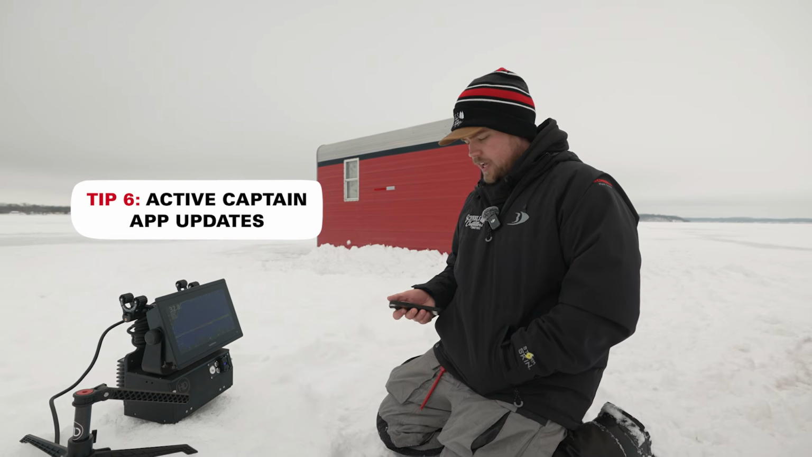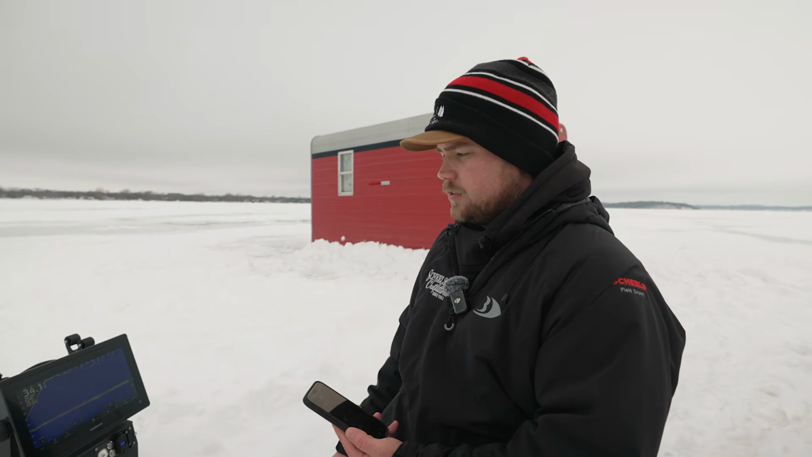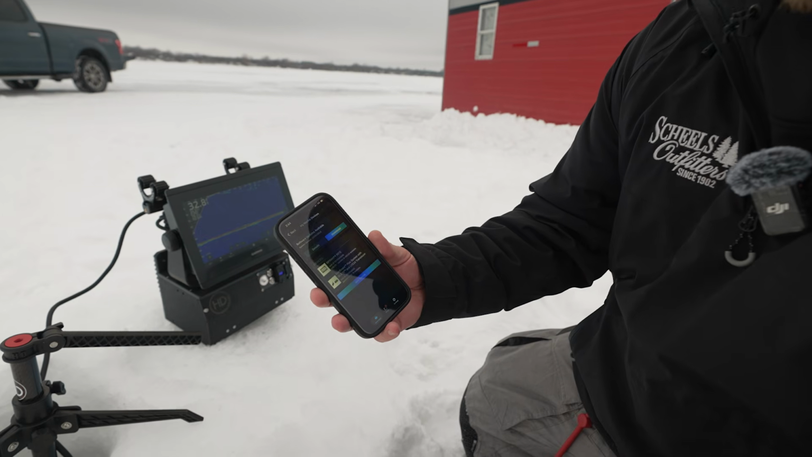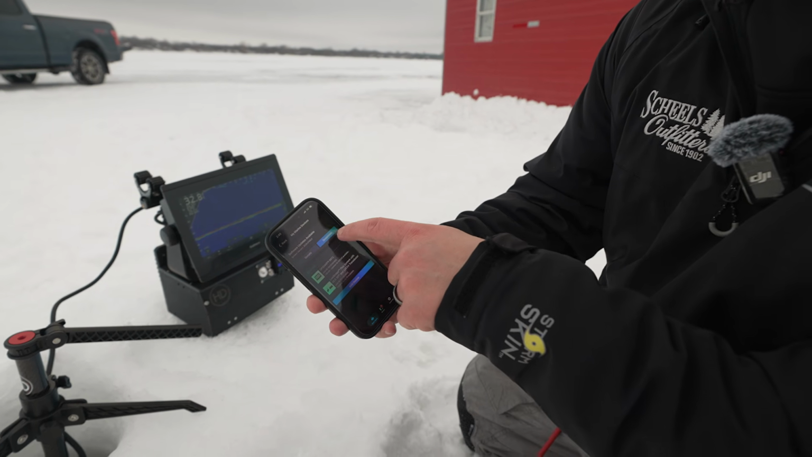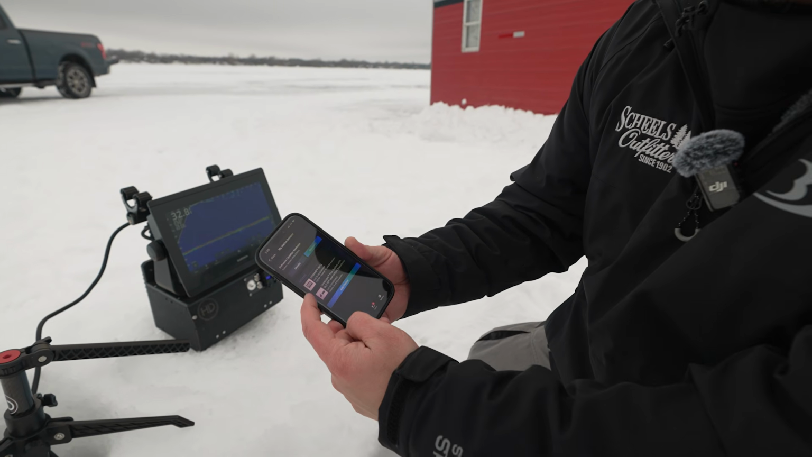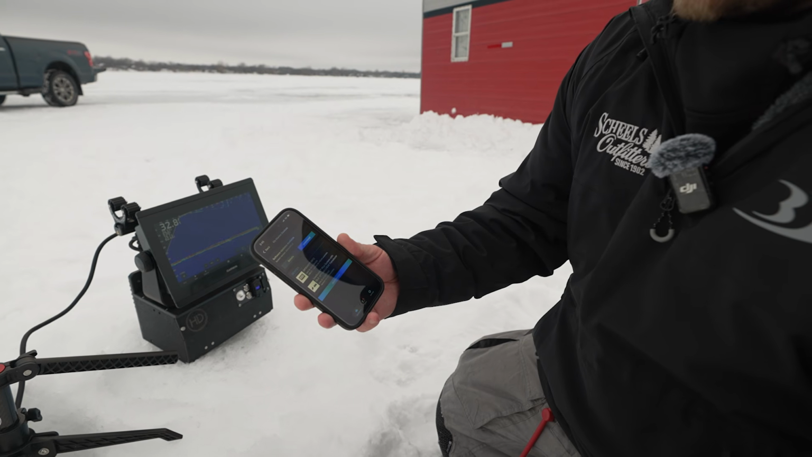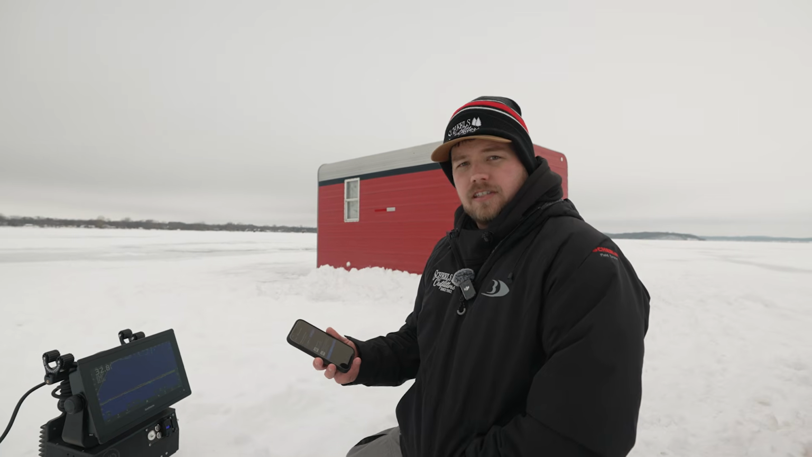Another sweet feature on the app is if you need an update. So if you go out and your unit's kind of laggy, or you have some issues with something on your unit, just make sure that it's up to date. So when you come into Active Captain, you can hit My Marine Devices. If you have an update available, it's going to show you across the top. You can download it and do the update right through your phone here, and then it'll also list what devices you have connected to the Active Captain app. Super easy to do. I'll probably do mine when I get home after we get off the lake, make sure it's ready to go for the next time we hit the ice.